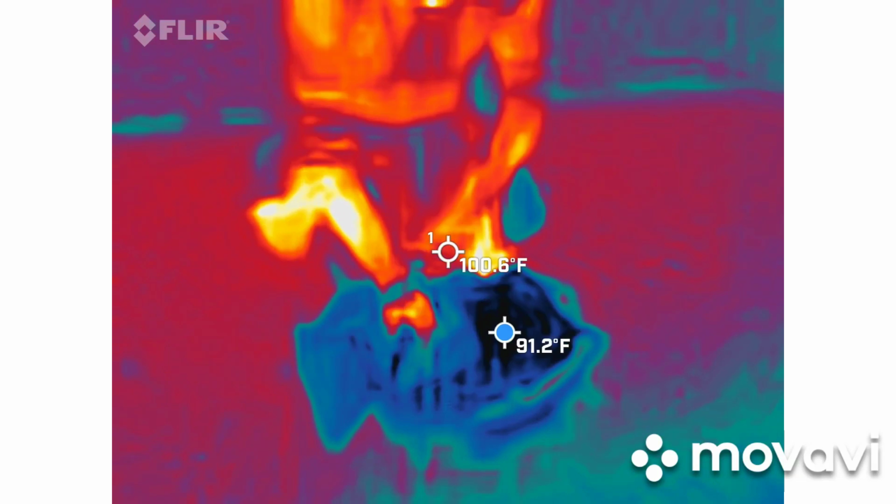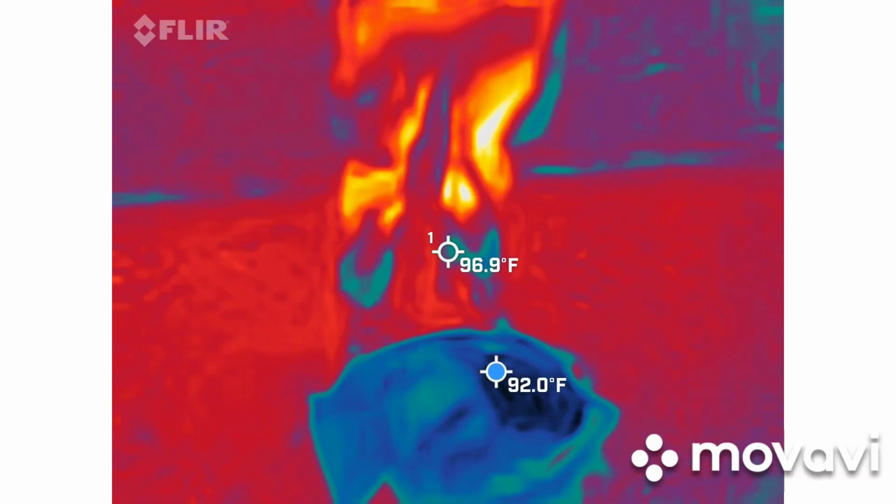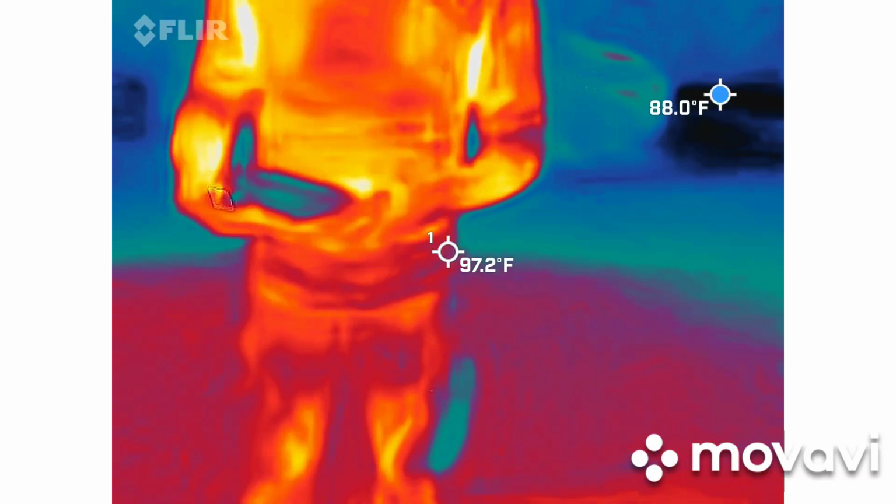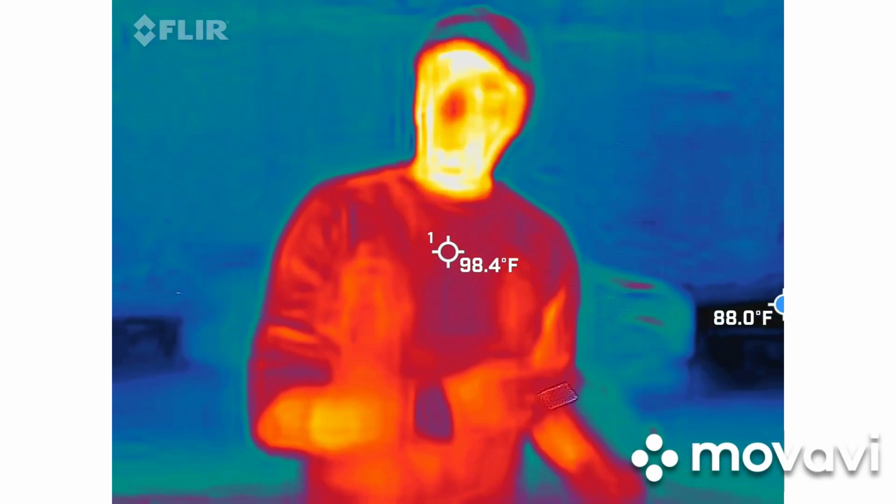I'm trying to think of how I want to do this. All right. You ever used a multimeter before? Perfect.